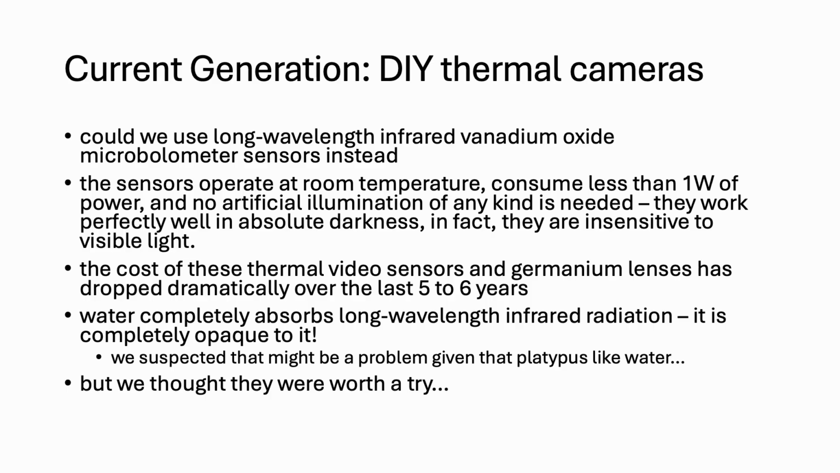So, having done those experiments and found some limitations with the near-infrared cameras, we wondered whether we could actually use long-wavelength infrared sensors instead. So these are a class of sensor that uses a vanadium oxide microbolometer to sense black body or thermal radiation in wavelengths between about 8,000 and 12,000 nanometers. So the near-infrared is 850 nanometers, just outside the visual range of mammals, but instead thermal cameras only sense thermal radiation at much longer wavelengths.